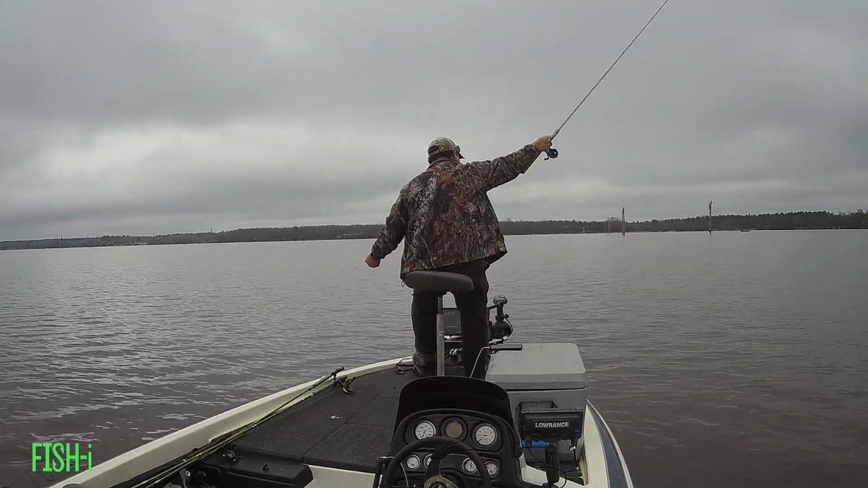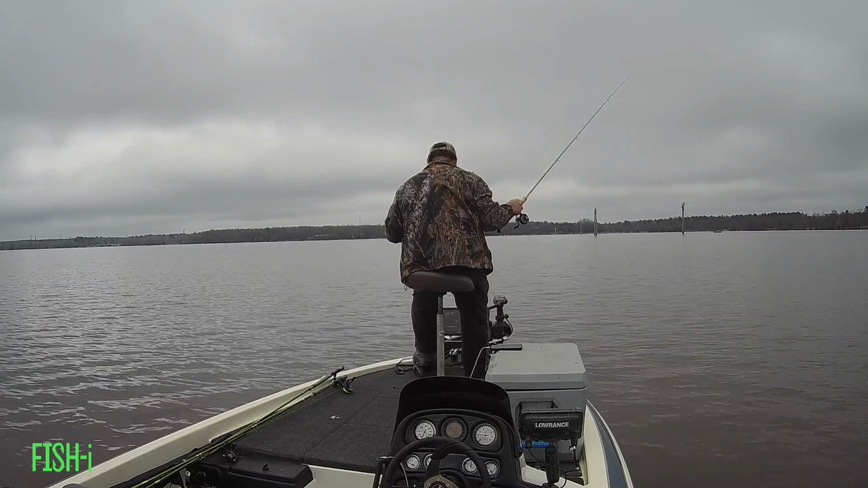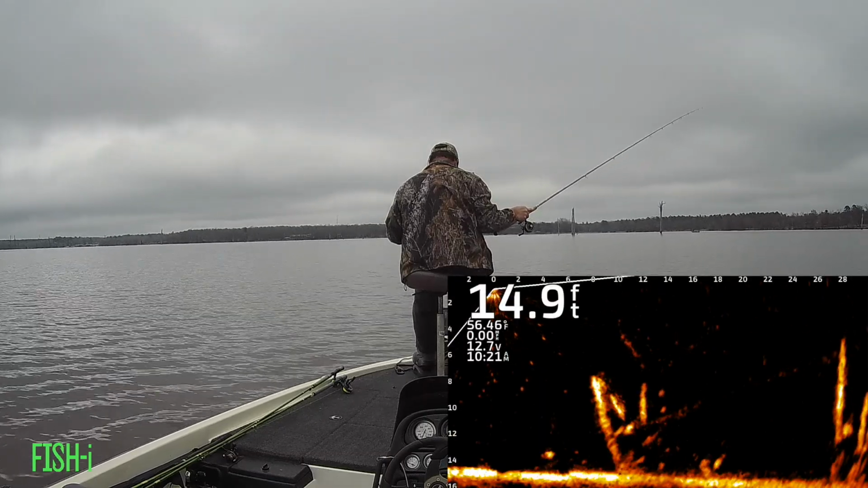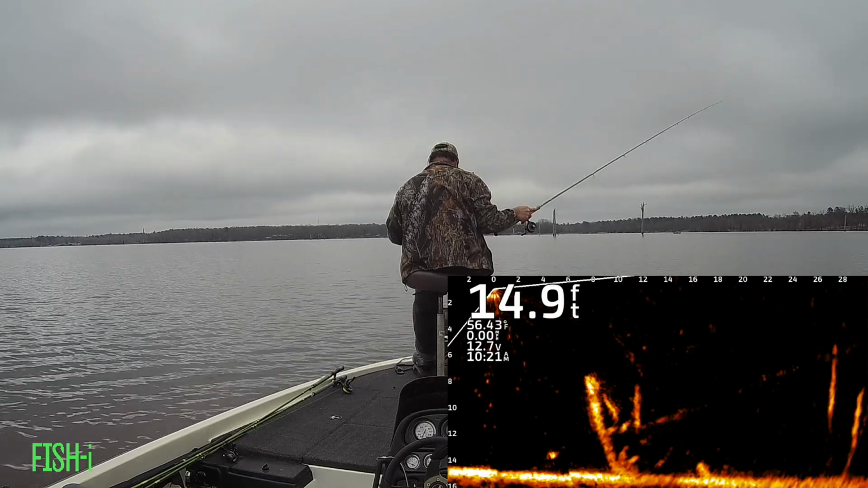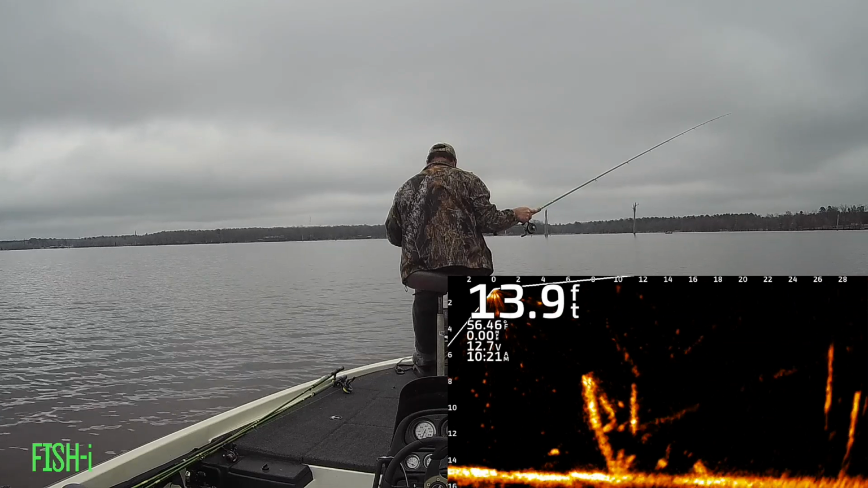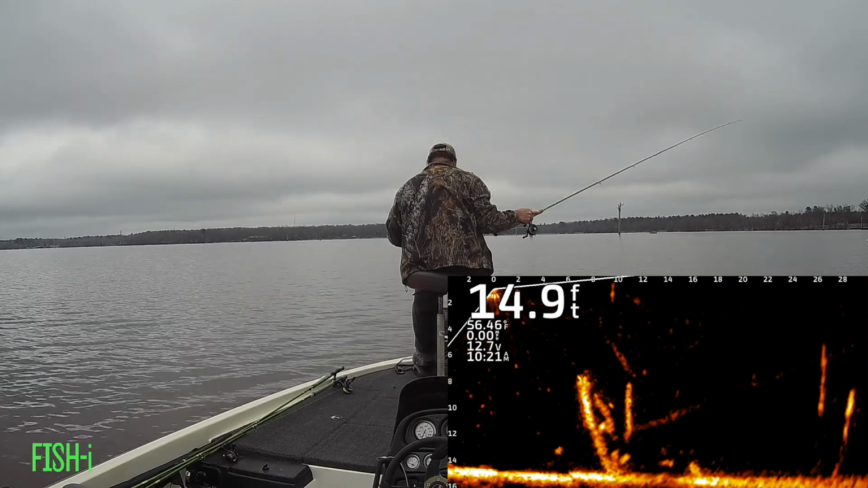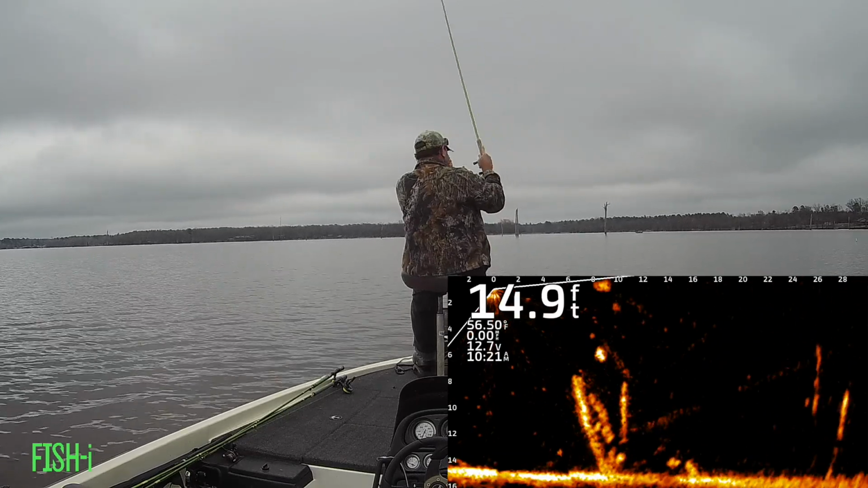Okay, here we have a piece of structure, a lot of structure actually, and there's quite a few fish around and on it. And you can see I'm trying to target a specific fish right there, and my bait kind of disappears behind the limb. I'm looking at a fish, but an entirely different fish in that same bush comes and gets my bait.